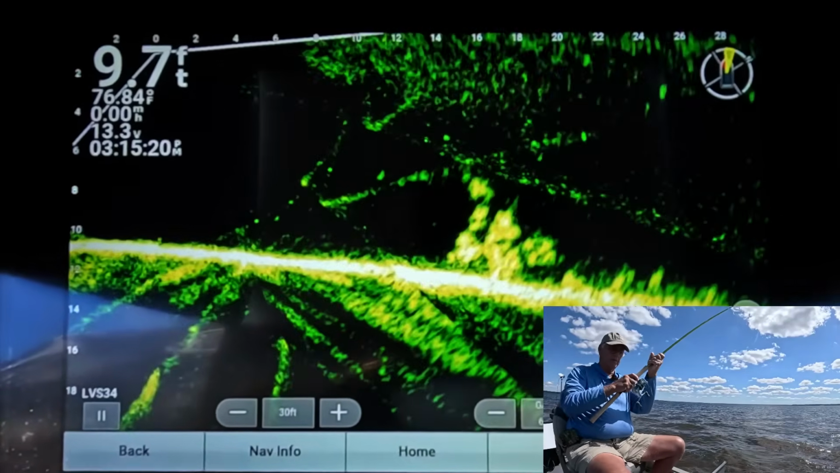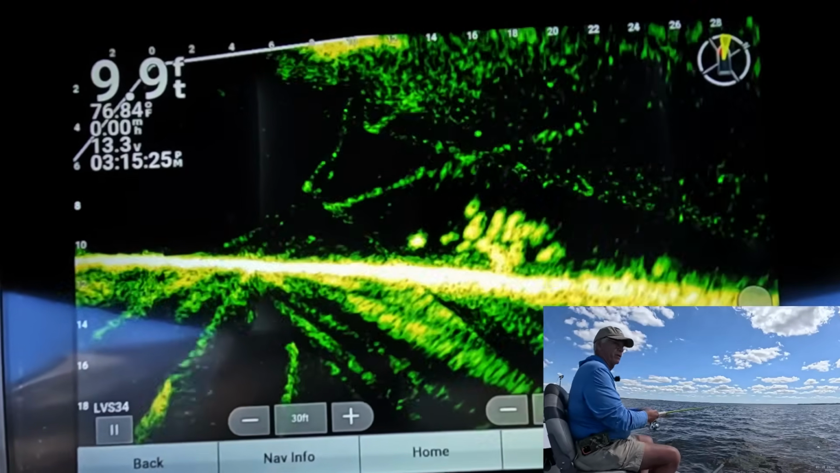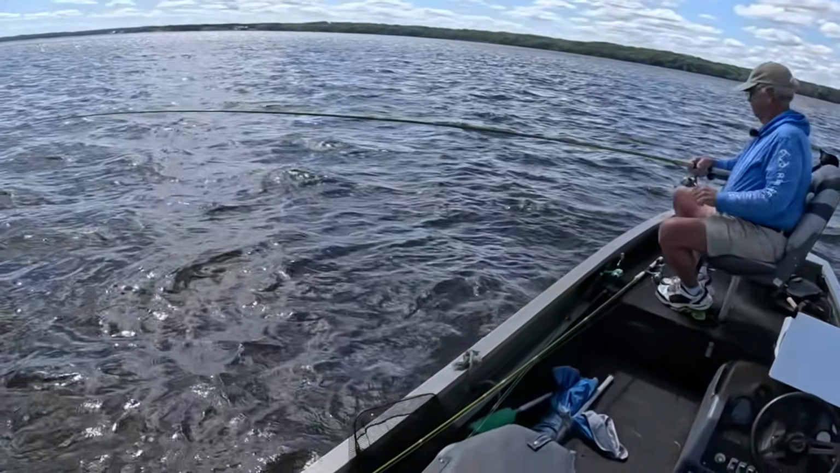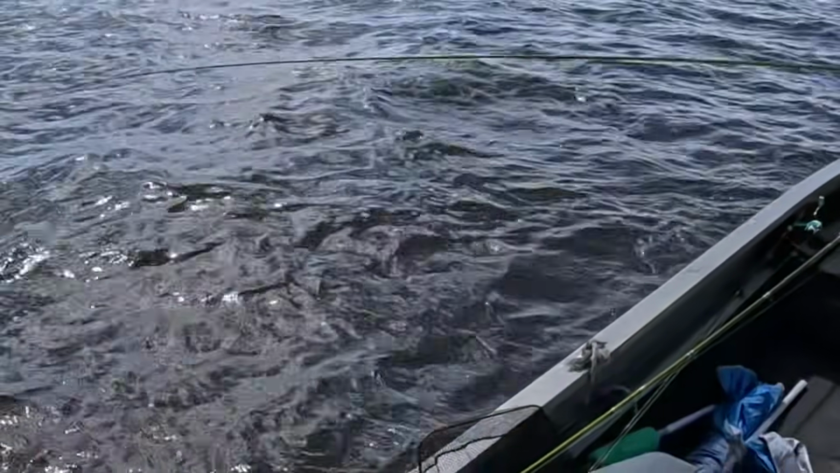Oh, I got it in there, please. Yep, that's gonna be a nice one. That's gonna be a nice one right there. Heck yeah, that's a real nice one. Like a jumping, like a bass right there.